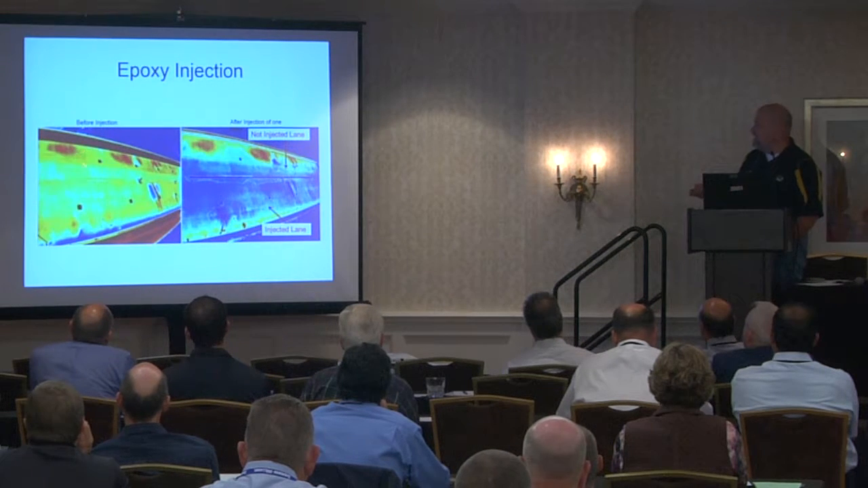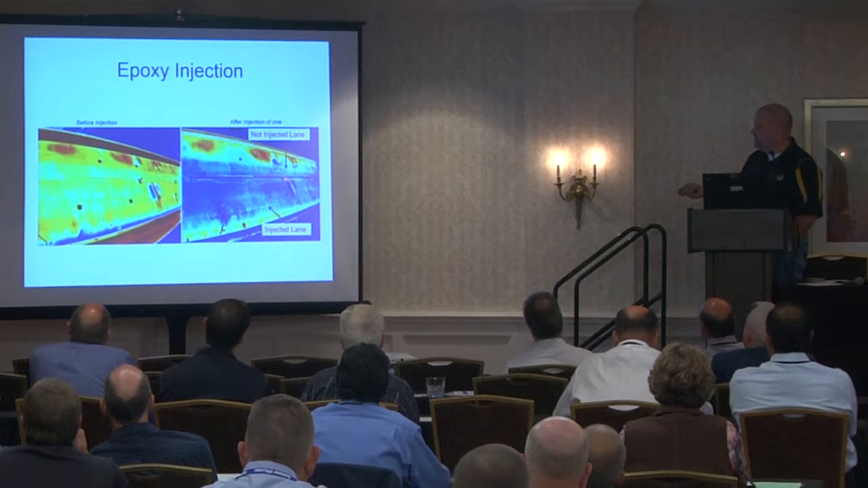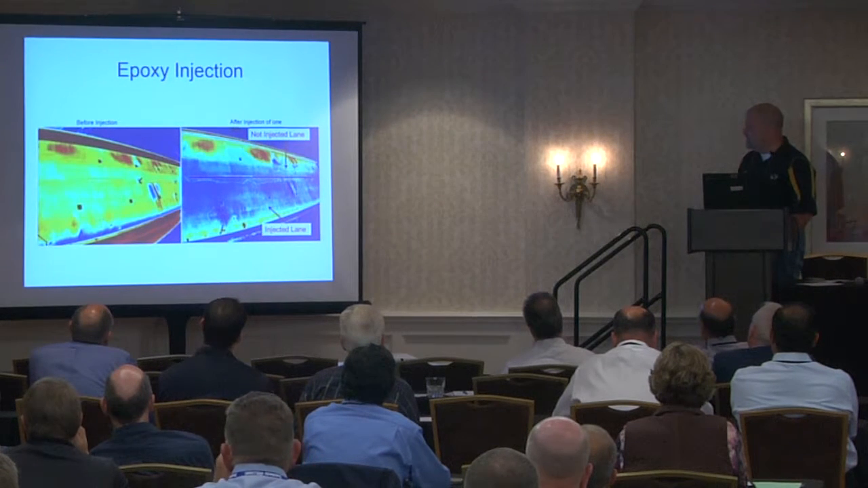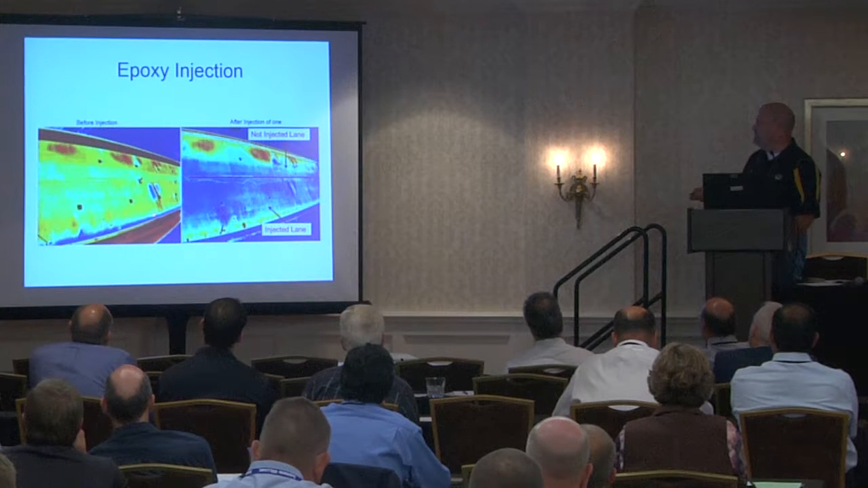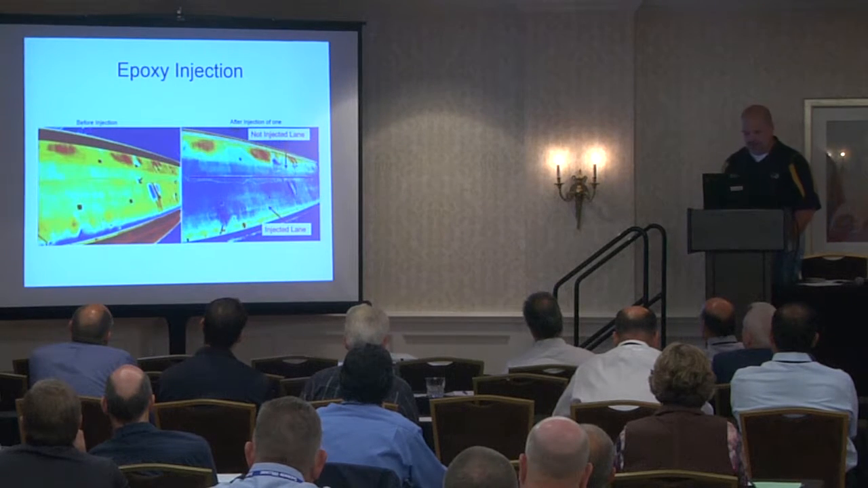This is data that was collected after one of the lanes had been epoxy injected. So this is before the injection, this is after the injection, so you can sort of see the effect of that. There are some little dark spots there where the epoxy is in the shallow delaminations. I don't know if that's an effect of the epoxy curing or anything. This was done all in a 1 week period, but generally you can see that the thermal contrast that you're getting up here is not present in this lane that's been epoxy injected.